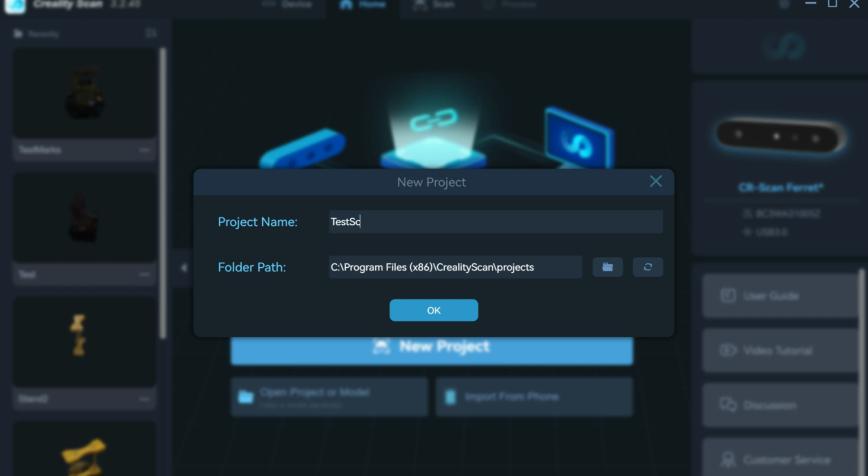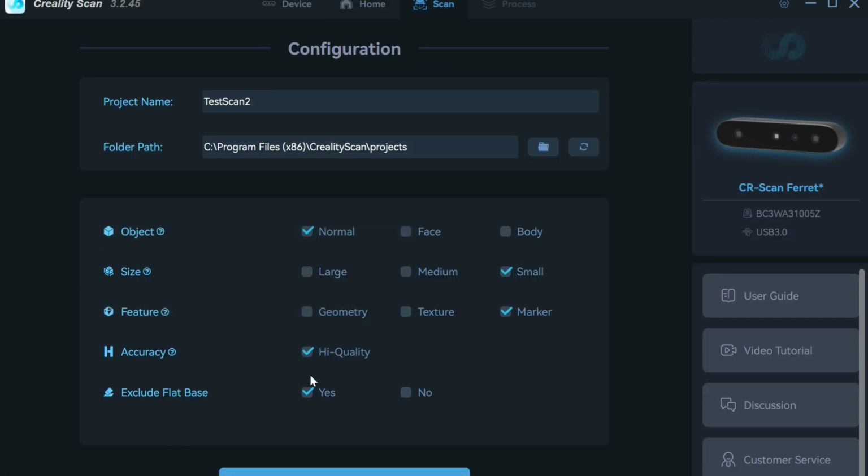Test scan 2, and then if you want to change the path where it's actually saving these files to, you can, but I just have the one drive on this computer, and that's the M2 drive, so that's fine for me. But if you have multiple drives in your computer and one of them's SSD, one of them's not, I would put it on the SSD just so that you get better performance. So just go ahead and hit OK.